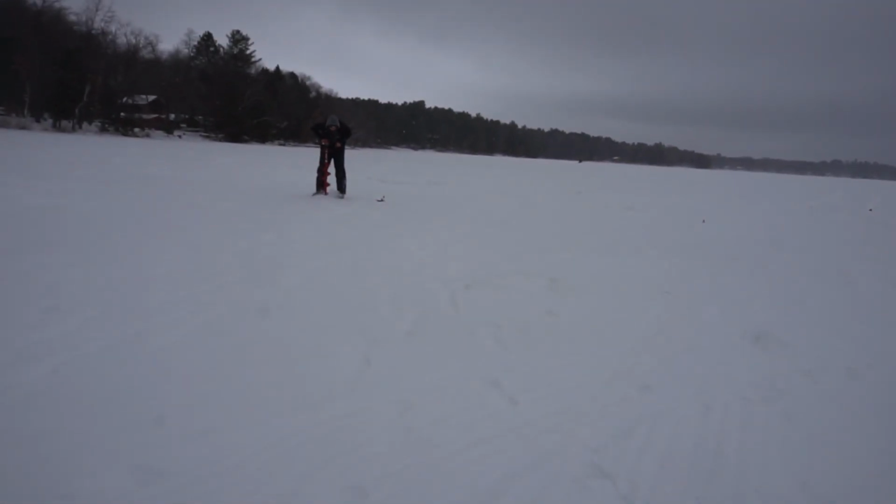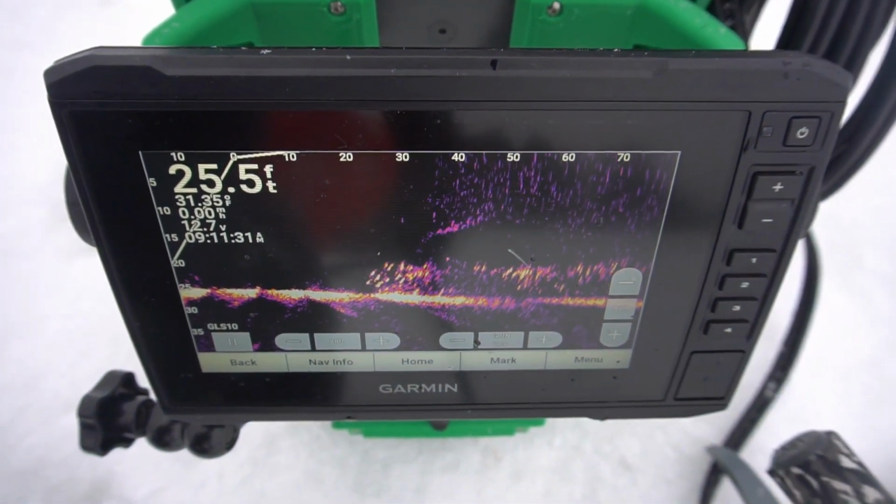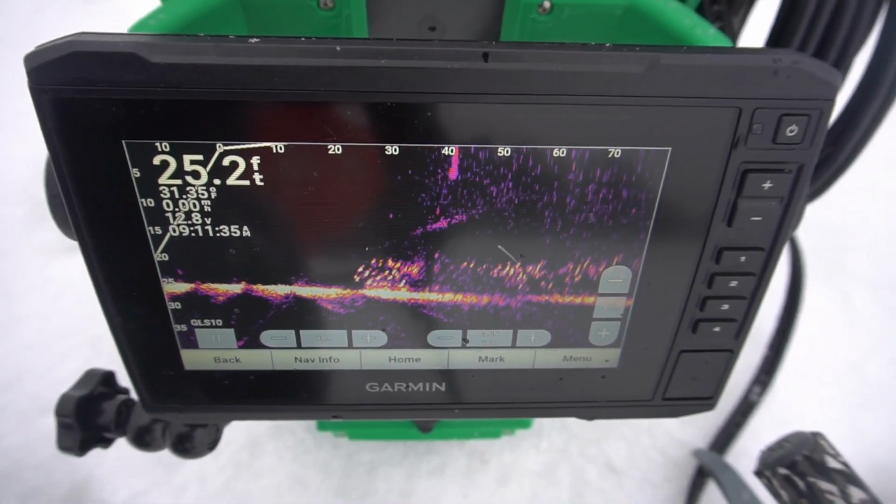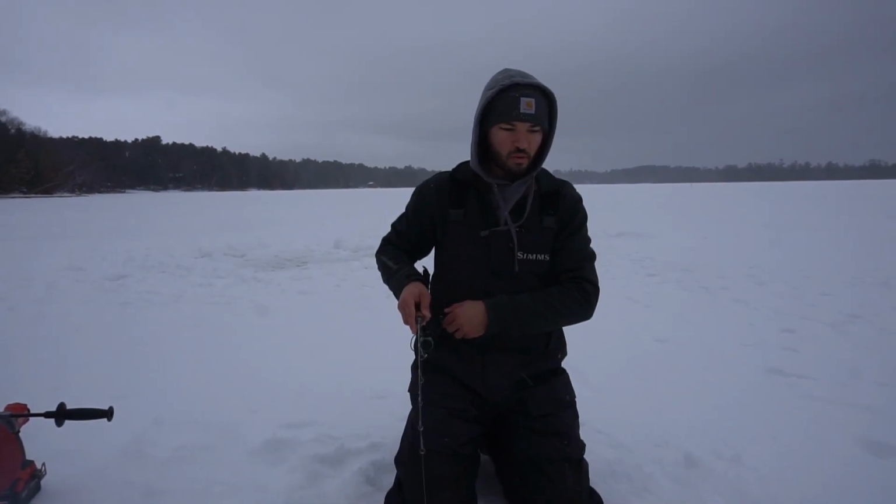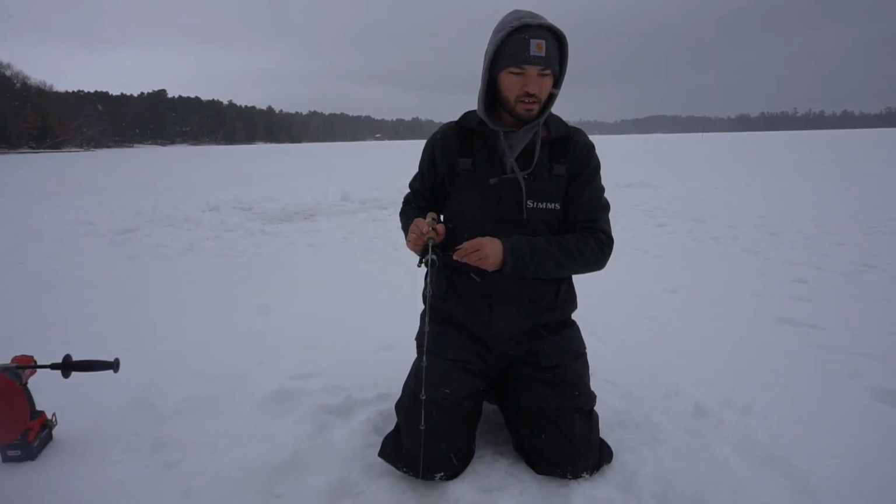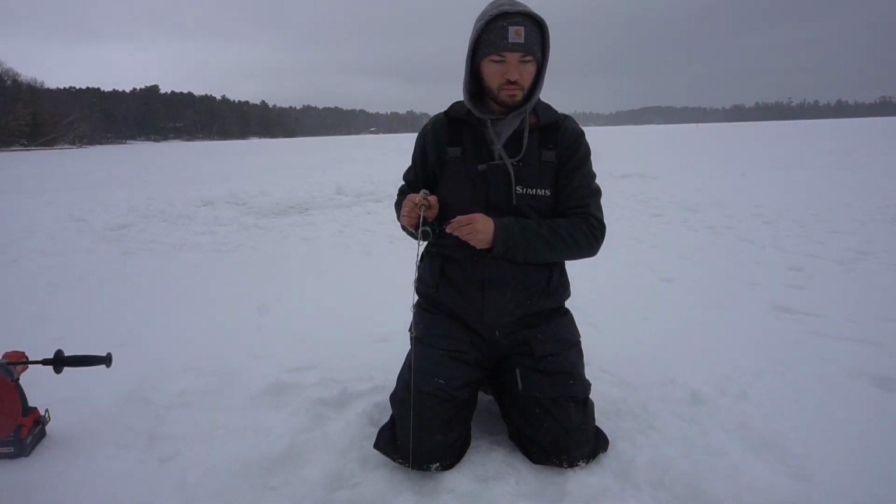Yeah, I would say you're in about the right spot. So he's drilling right now. We're going to see if we can see him come through on the Livescope. Wow. Oh, yep, there he was, right there at 40 feet. Look at that. Yeah, you got fish on the left of you and on the right of you, buddy. Oh wow, there are a lot of fish down here. Actually, now that I'm looking at it, wow. Hey, you weren't kidding. I drove literally right on top of all of them.